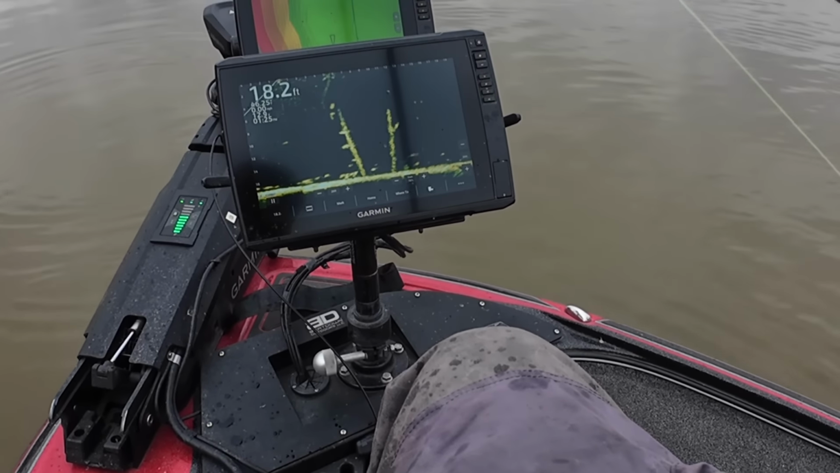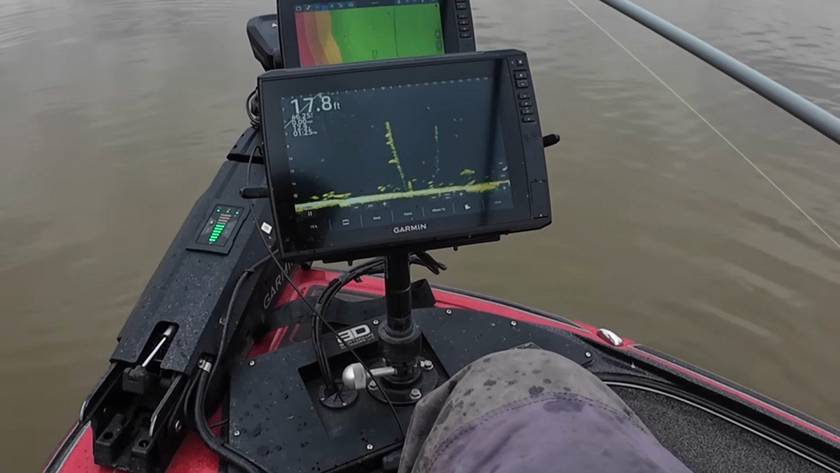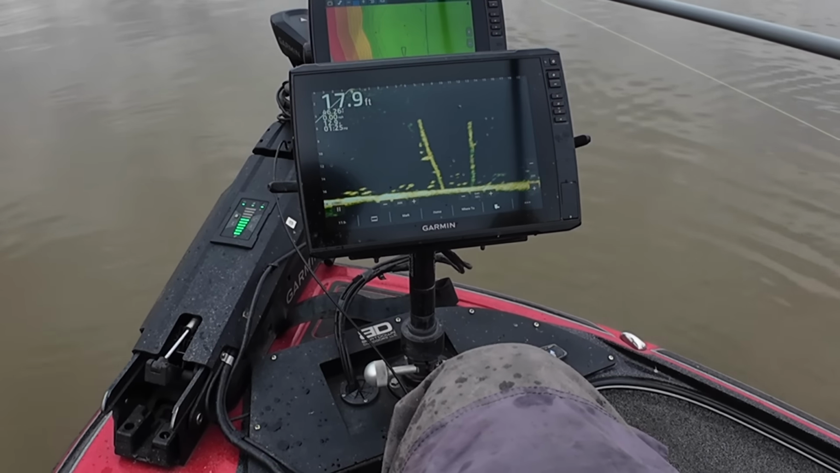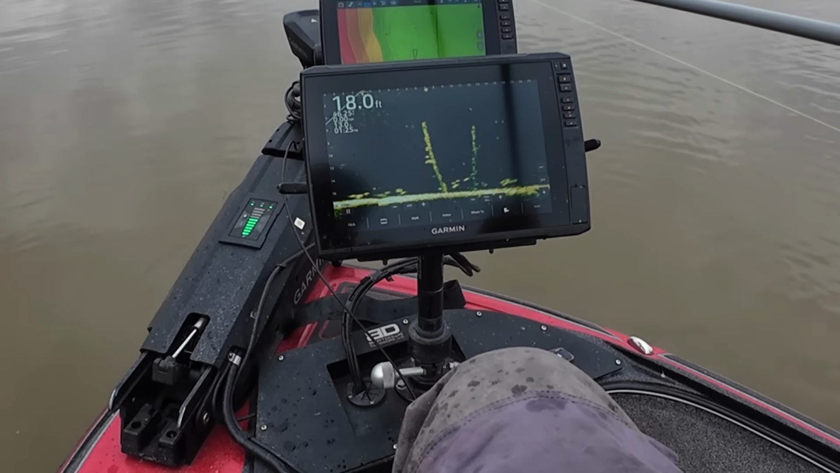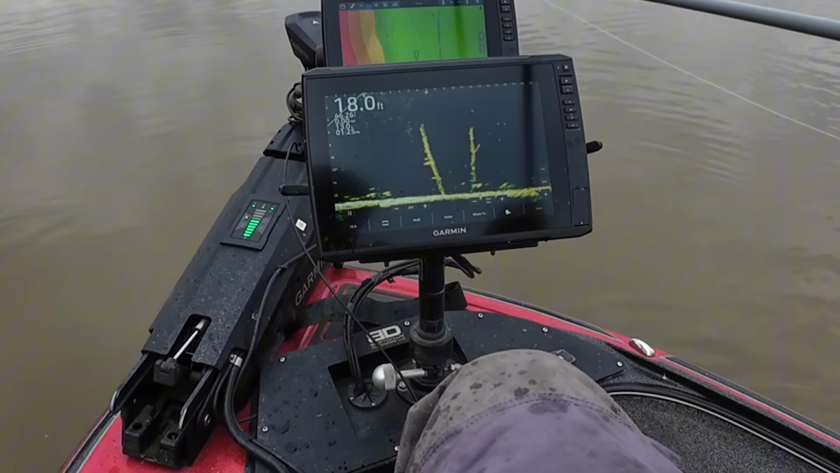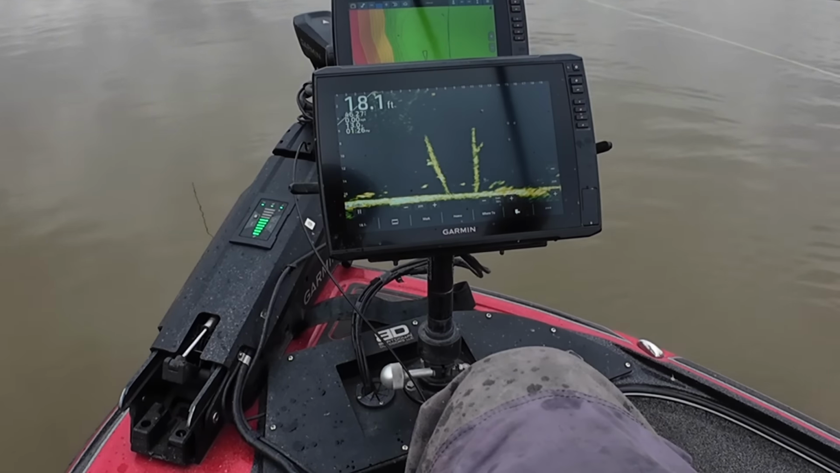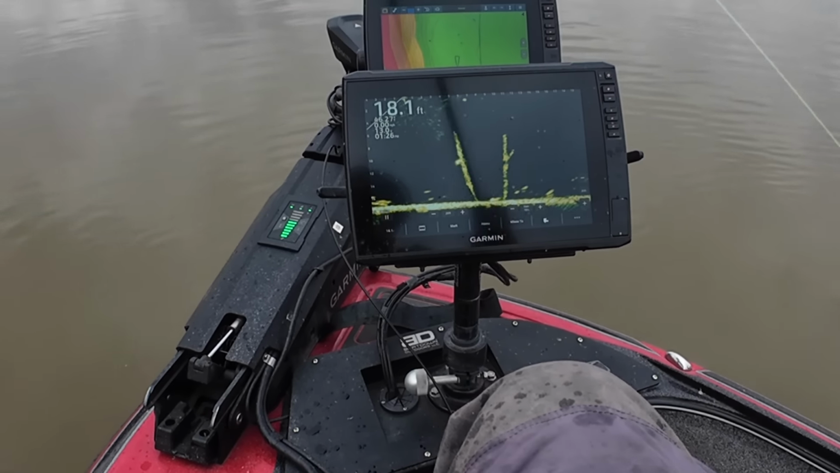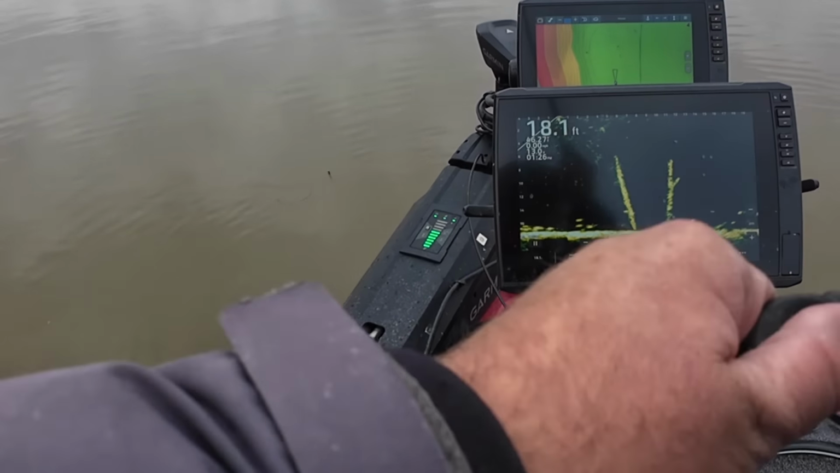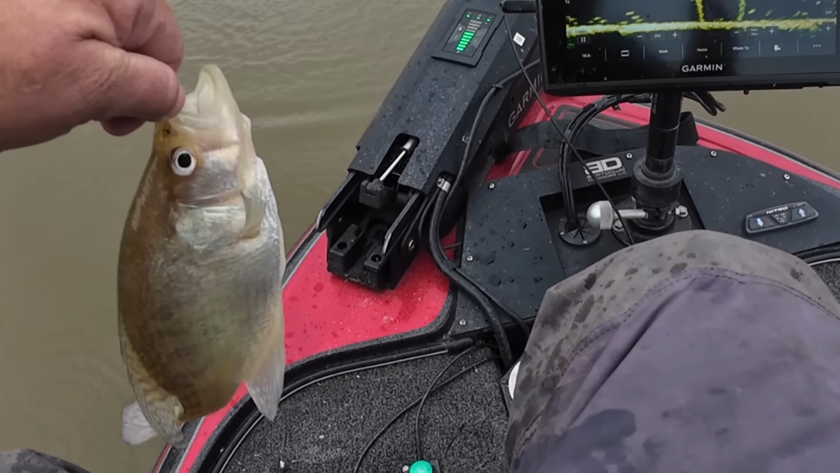So we'll start with that upper one. Oh, spooked off. So we're just going to drop down to the second one. Shaking the rod tip. Okay, he's turning. Fish on. Just another eater.